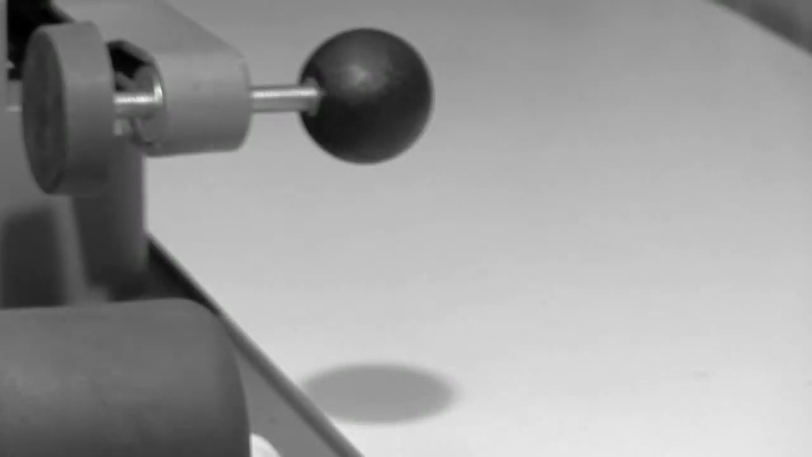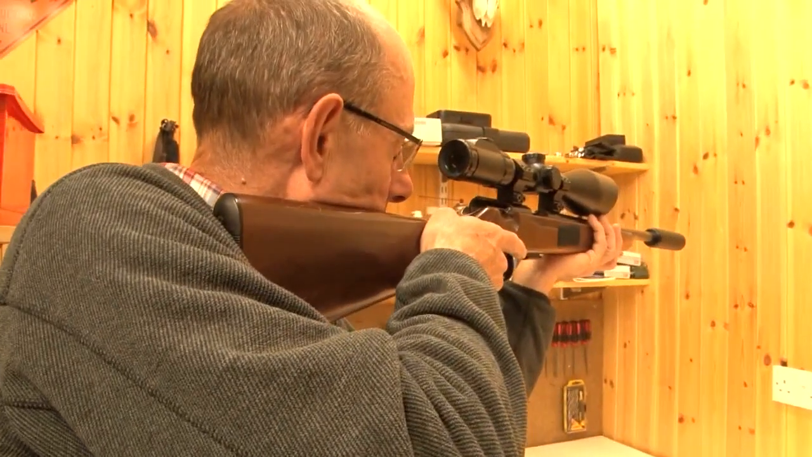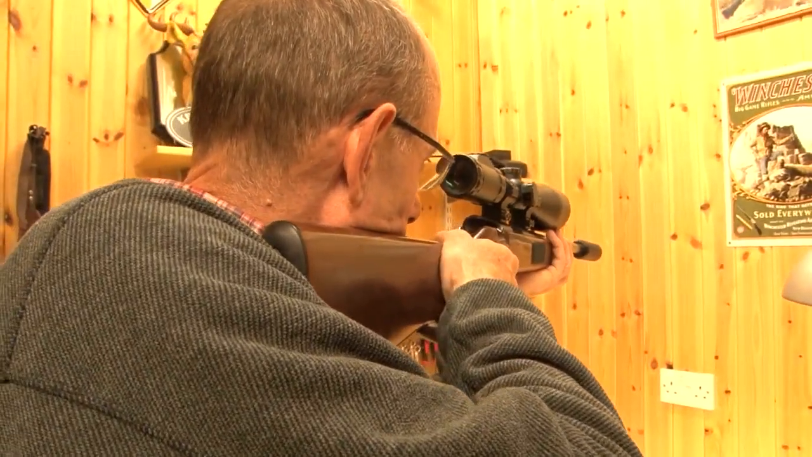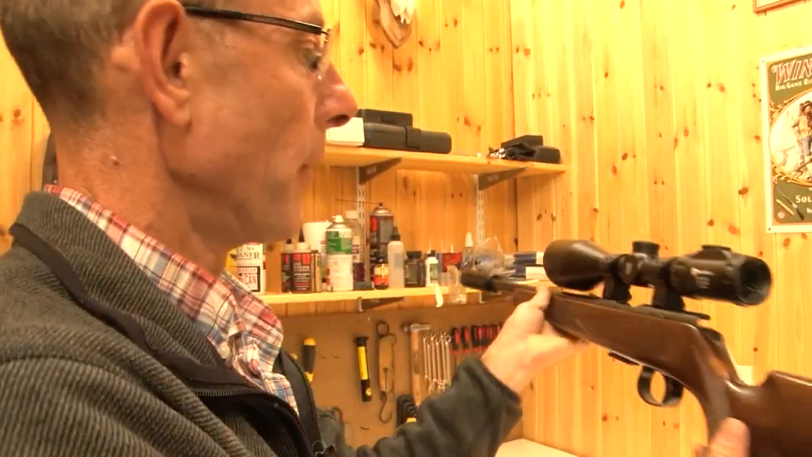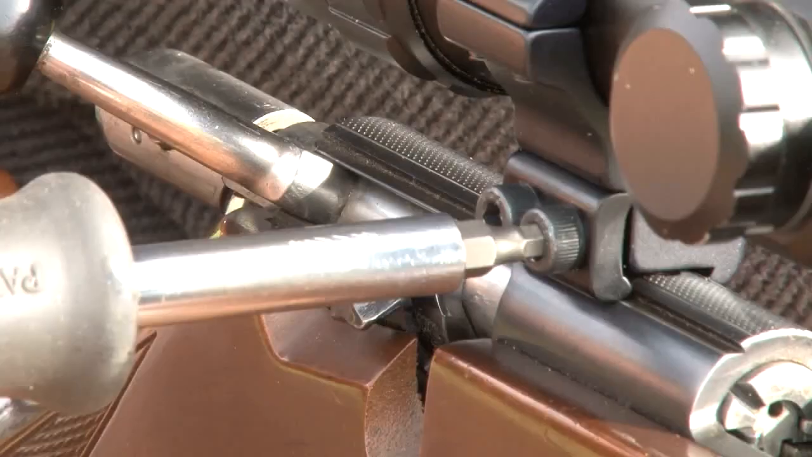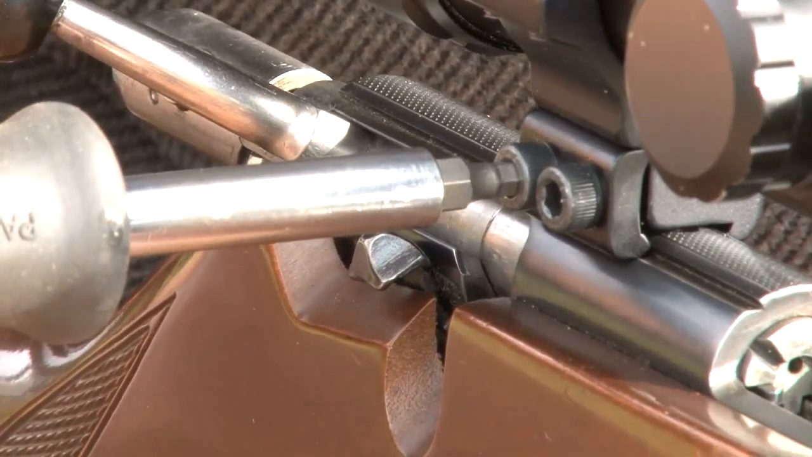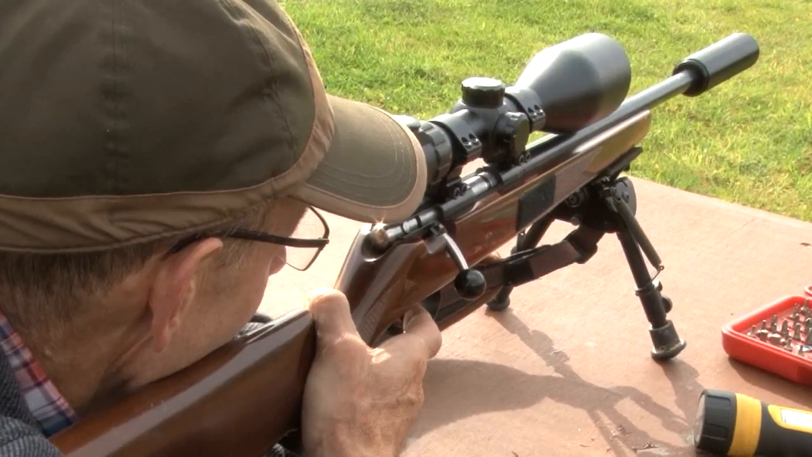And there we have it. We've got hopefully a well-aligned sight. Let's have a double check. Eye relief looks pretty good. My scope's very well aligned as well. So I'm very happy with that. So now we've got a properly mounted scope ready for zeroing. Next time we're on the range, Tim will show just how much loosening your mounts affects accuracy.